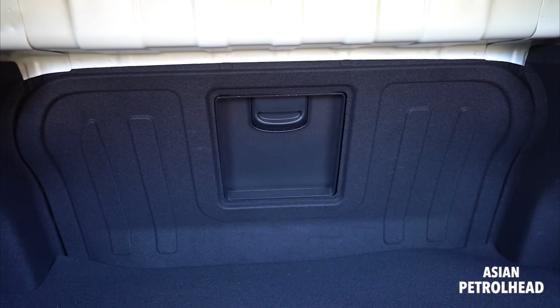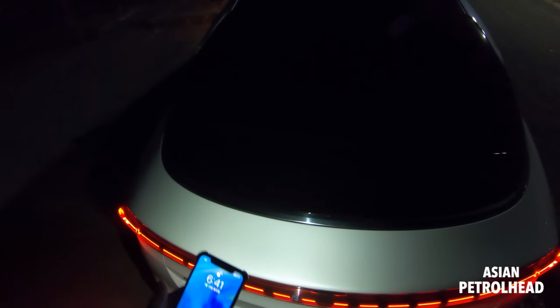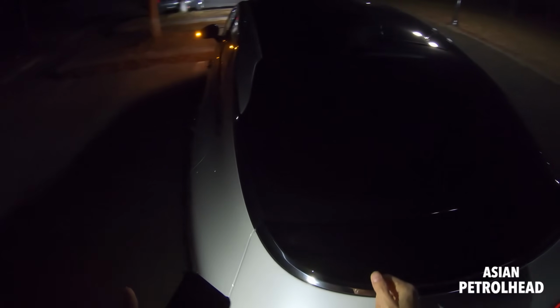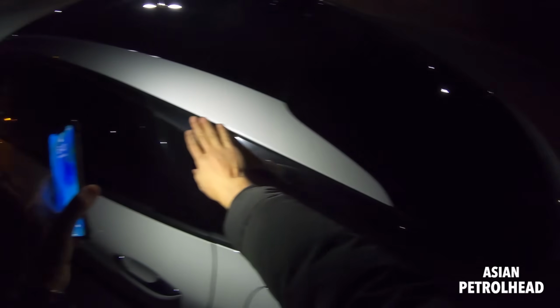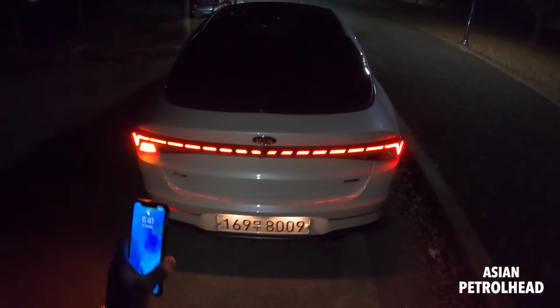And because the second row does not fold, we're given a passage through there. They actually painted this part of the trunk to make it look shorter. I'll put a B-roll from here. And this is the chrome strip that flows from the C-pillar all the way to the center of the trunk. So that's what it looks like.